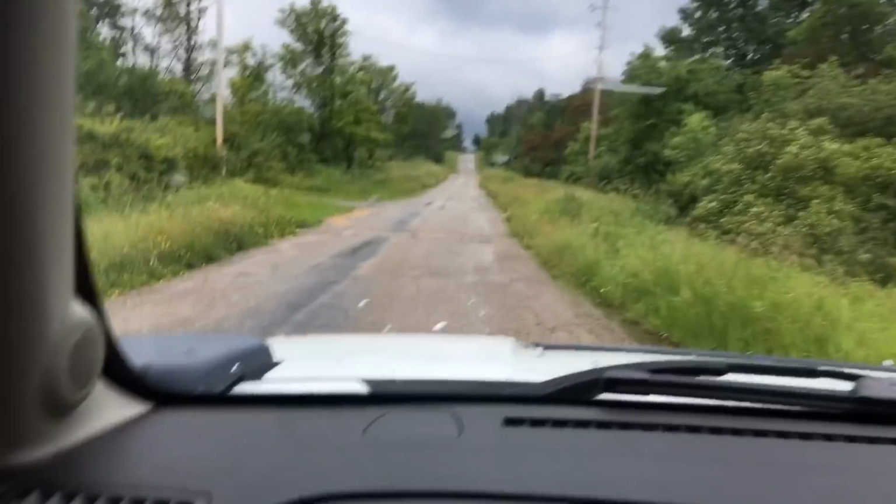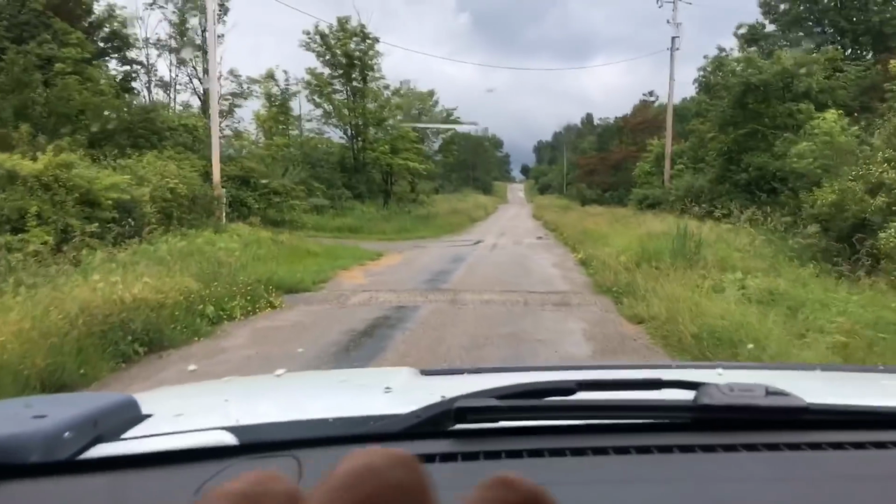So what I do is I'll cruise up and down this road at idle speed, my lights off, and run thermal, hit these fields. Like I said, I think there's 6 of them total.